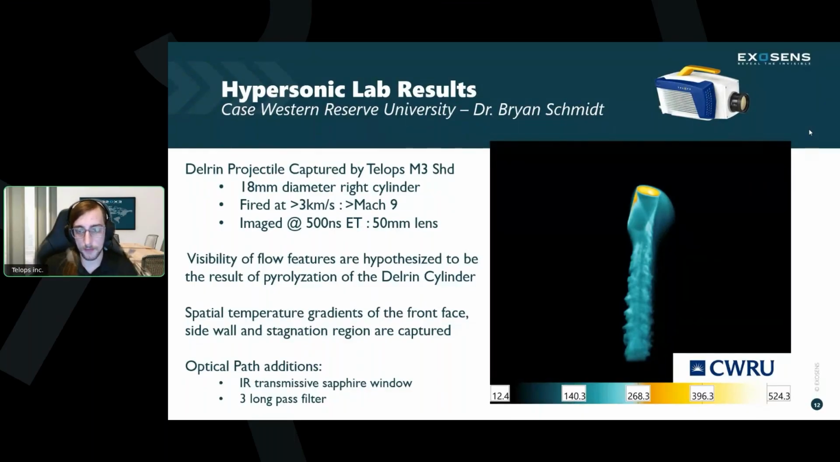And this is by far the most stunning image we've collected with this camera to date, even of the ones we can't show you. This is a Delrin cylinder that was fired at Mach 9, so a little bit slower, but still captured at 500 nanoseconds. Among the reasons for improved clarity, other than the slower speed, we are also imaging directly on target. So we're actually looking up from underneath the chamber at the projectile as it's in flight, and it's moving north to south on the image as it progresses.